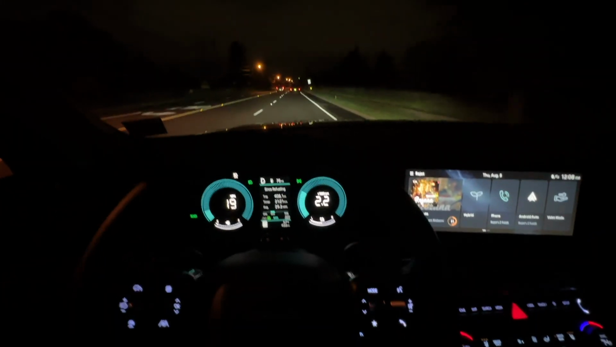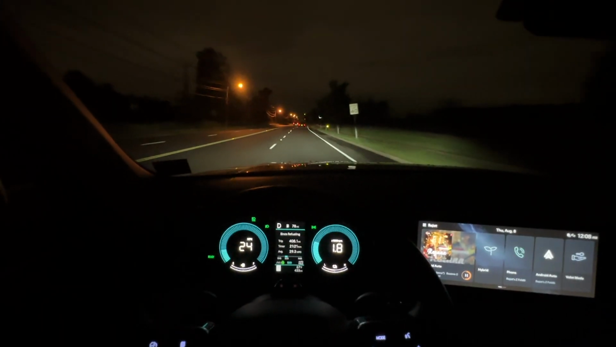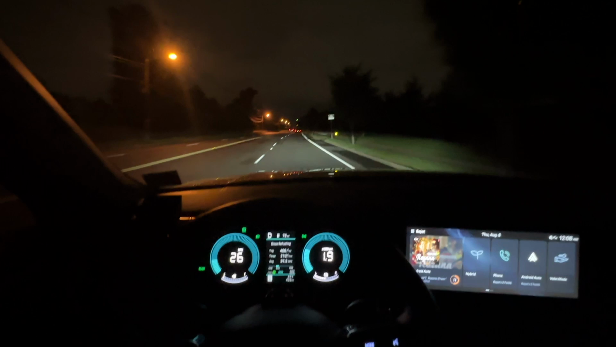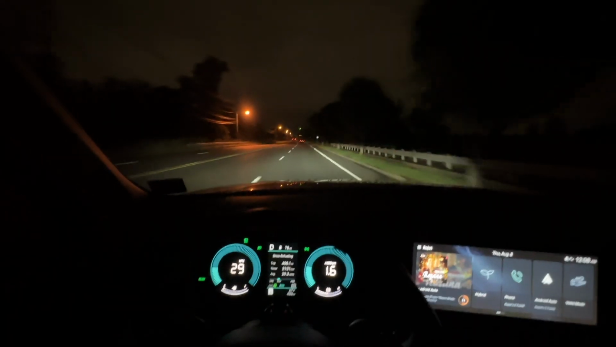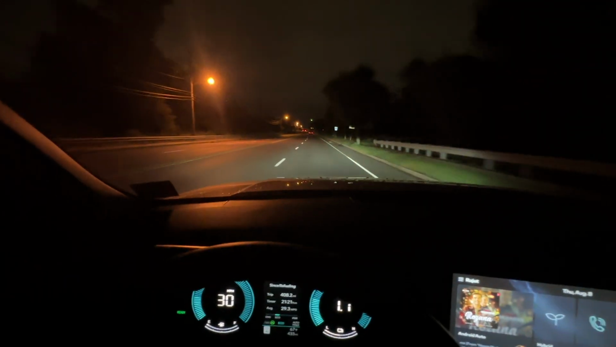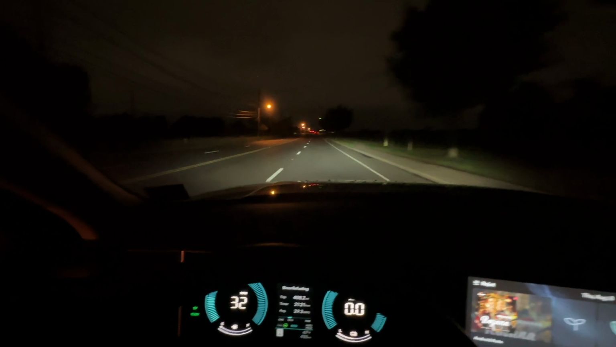This is a pretty dark road. The right side of the road is very dark. The left side has some street lamps, but the right side is very dark. But as you can see, the light on the side is going pretty far, so you can see everything easily. If a deer or anything like that comes from the side, you're not gonna miss it for sure.